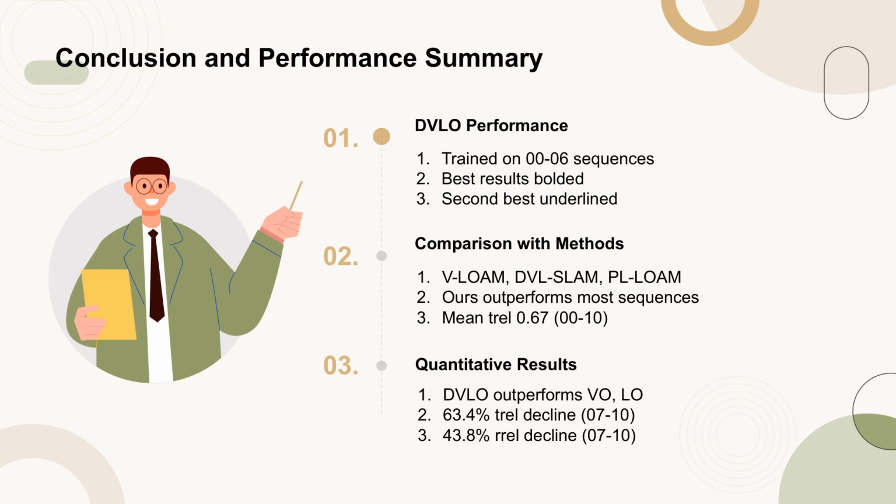The best performance results for each sequence are highlighted in bold, while the second best results are underlined. When compared to other methods such as VLOM, DVL-SLAM, and PL-LOM, our method demonstrates superior performance across most sequences. Specifically, the mean translational error, TREL, for sequences 00 to 10 is 0.67, indicating a significant improvement.